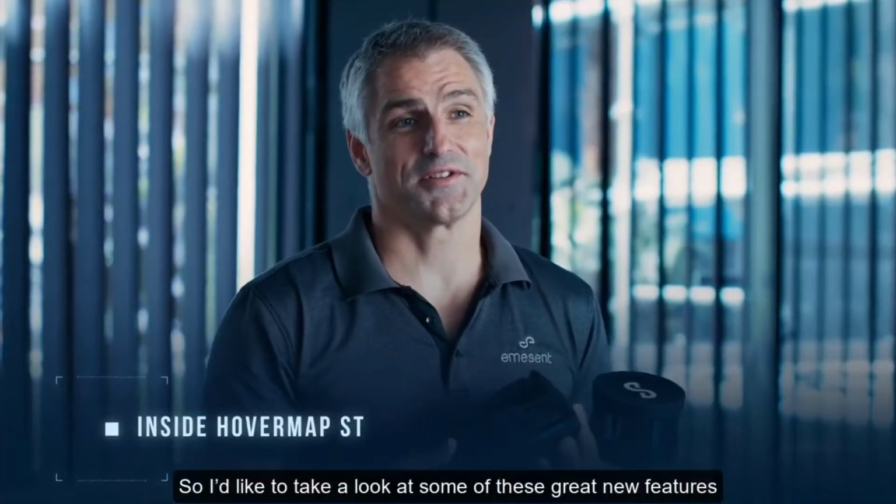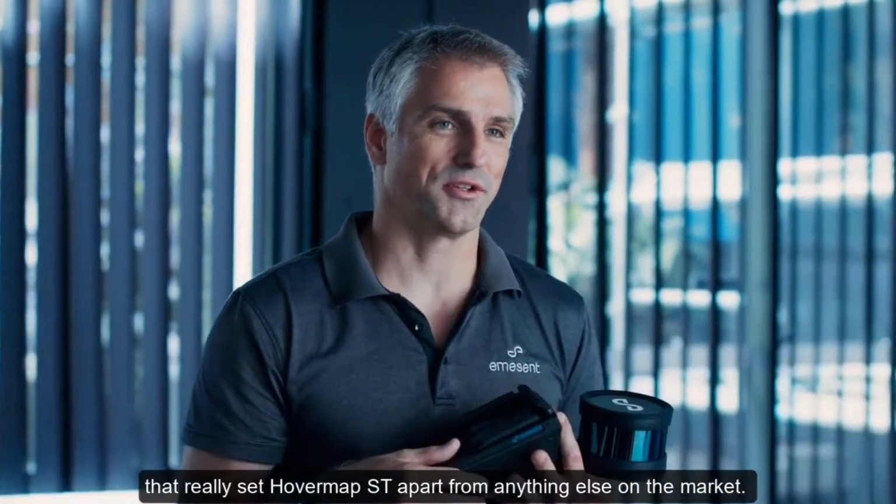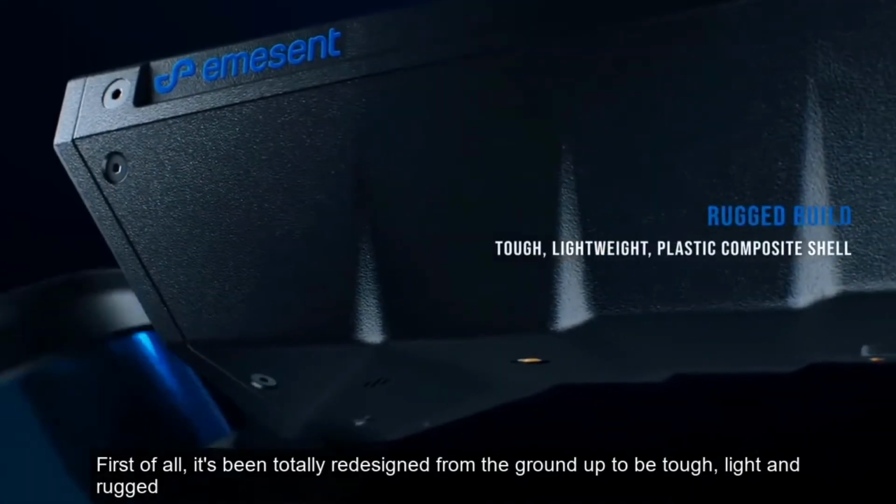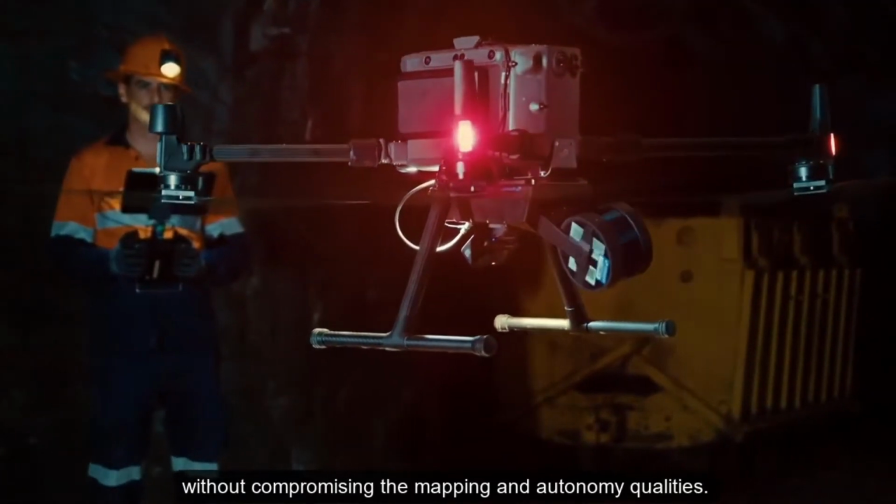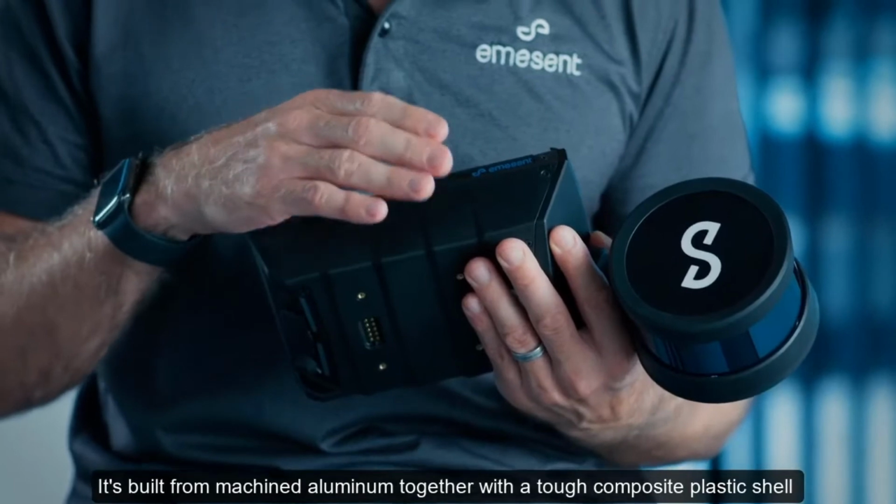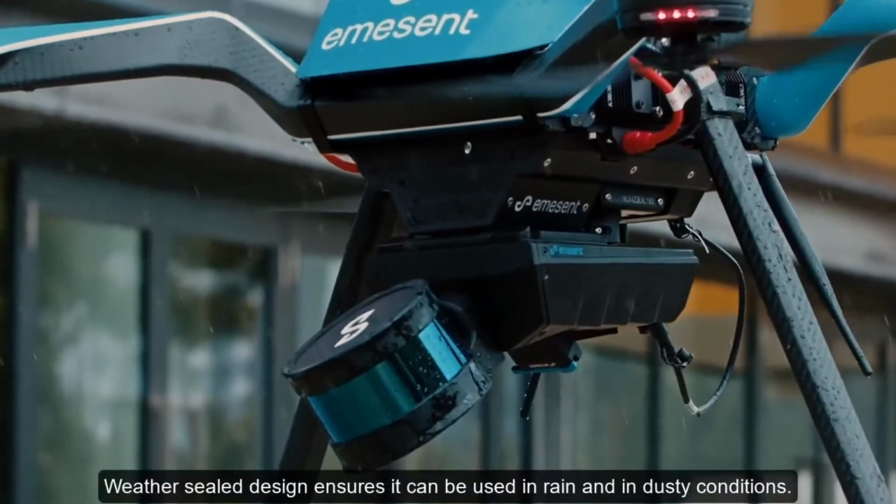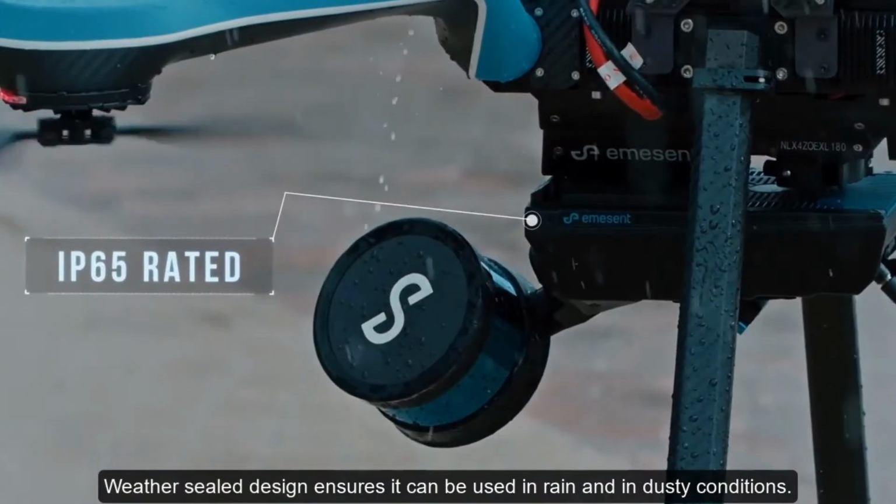So I'd like to take a look at some of these great new features that really set Hovermap ST apart from anything else on the market. First of all, it's been totally redesigned from the ground up to be tough, light, and rugged, without compromising the mapping and autonomy qualities. It's built from machined aluminium together with a tough composite plastic shell to make sure it's rugged and weather sealed. The weather seal design ensures it can be used in rain and in dusty conditions.